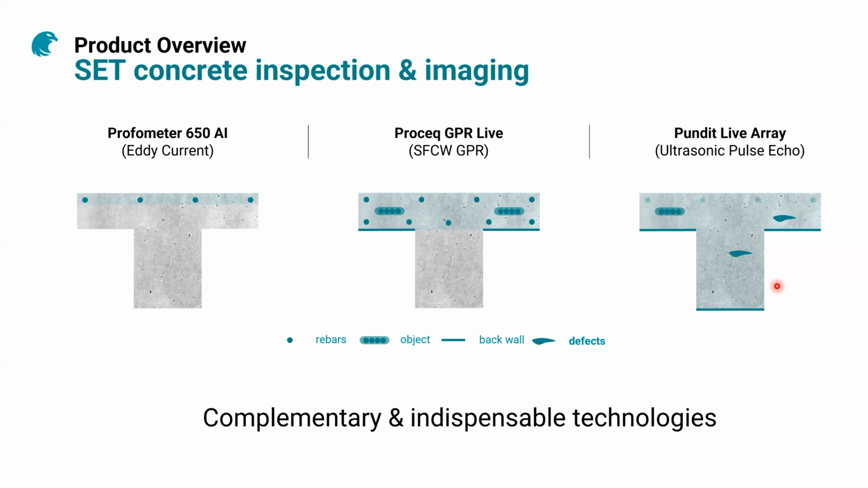But then to complete all those different technologies, you need the ultrasound at the end if you want to detect defects like honeycombs, hidden cracks where there is air. The ultrasound is really perfect here because you have 100% the wave will bounce back on the air, similarly to GPR for the metal. And here you go up to 2 meters for that. So that's really unmatched if you want to go further in terms of back wall and thickness. So you see here, there is no other way. You need all those three technologies that we already propose in our portfolio: Profometer family, Proceq GPR, and Pundit Live Array.